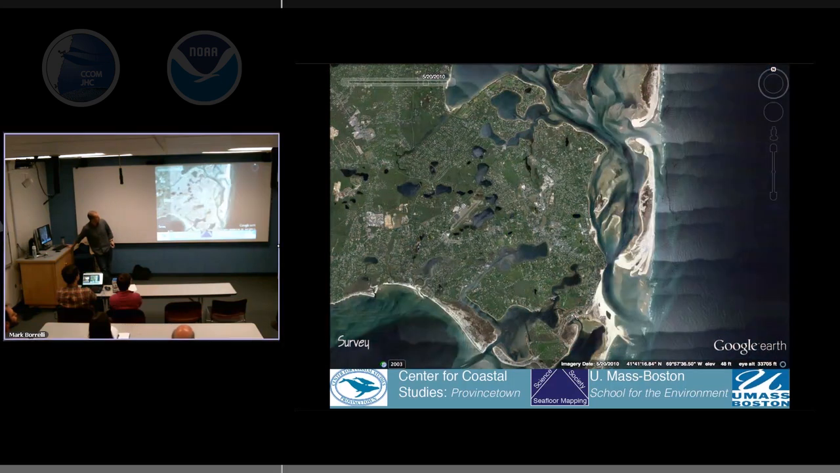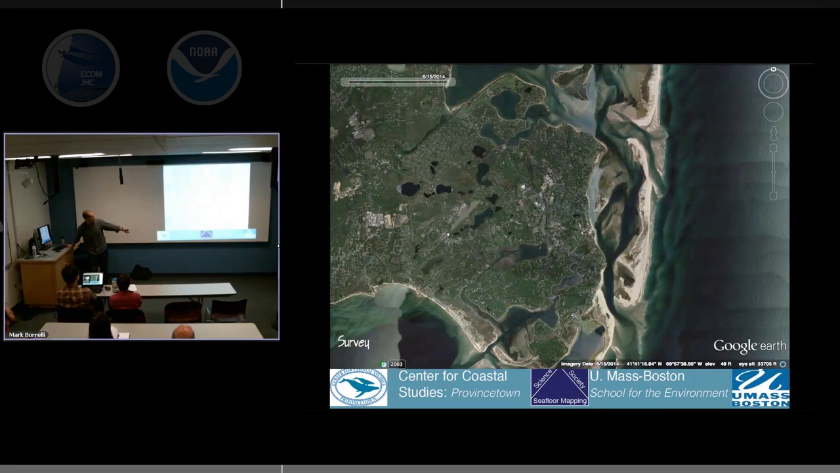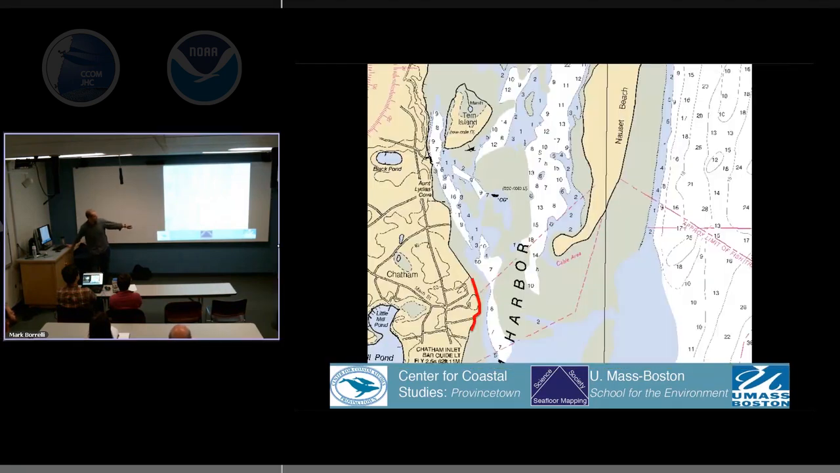And why? Well, one thing first before we do that. So this is that feature that we're looking at. That's not moving, very shallow. This is the nautical chart, and this is from data from the 80s. So it's very shallow. It's a high tidal prism, but it's pretty wide.